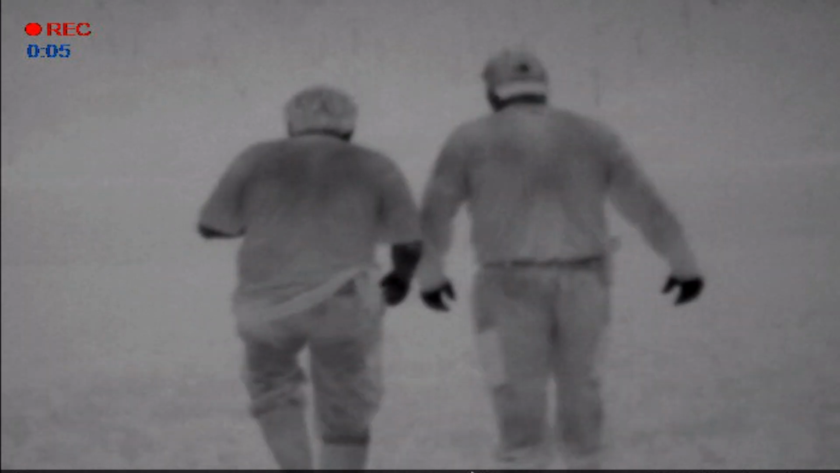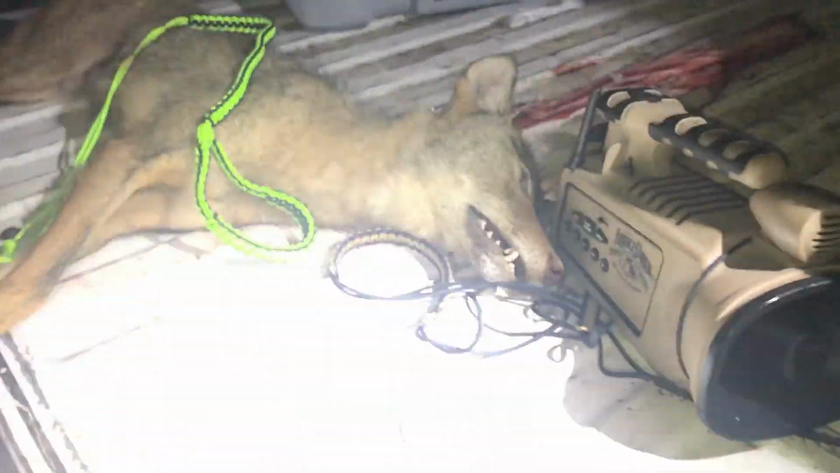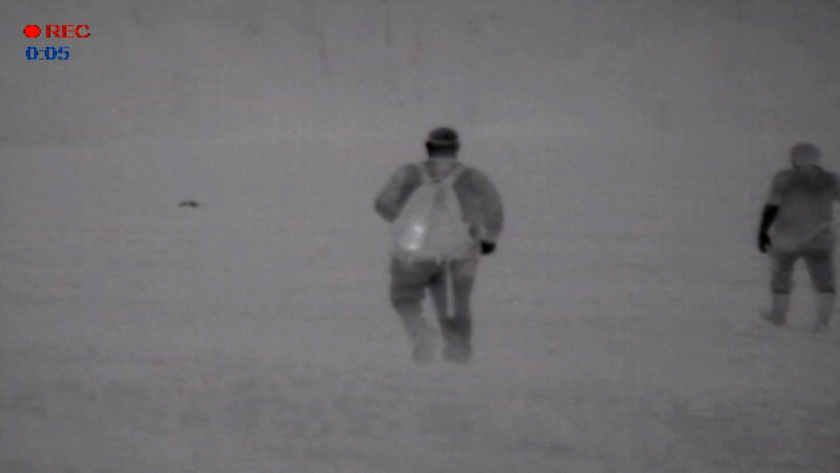Where do we find our drive, despite our age? What pushes us? I can't say exactly what it was that hooked me when it comes to predator hunting so many years ago. But I can honestly say I've met a lot of new friends. Friends that I now call my brothers. I've formed some alliances and had some great times.